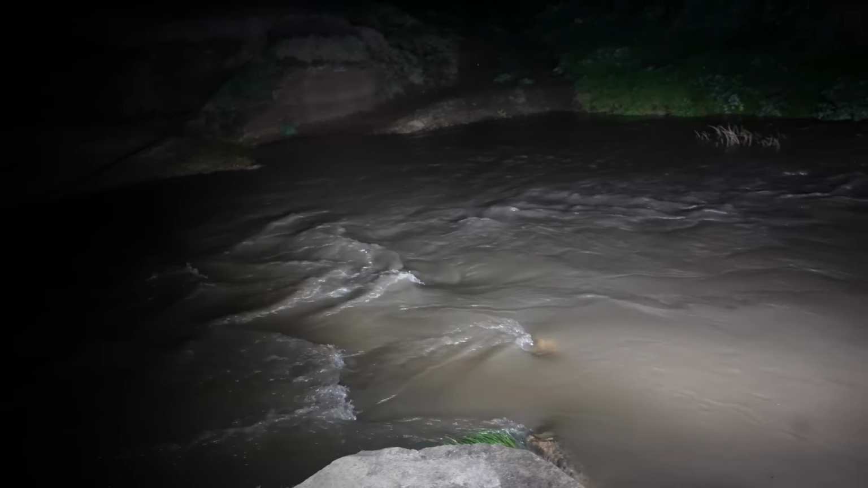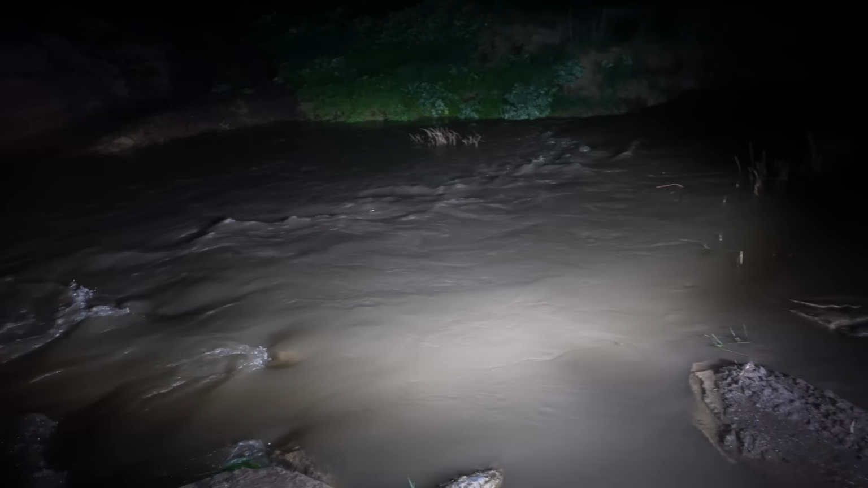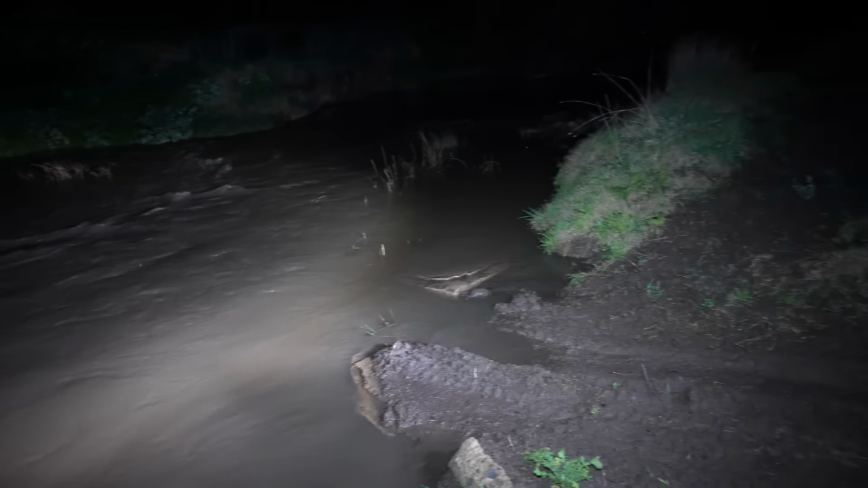I've just come down to this crossing. Now I know it does have a hard bottom, but it's been a little while since I've been here. Hopefully it's not too washed out.